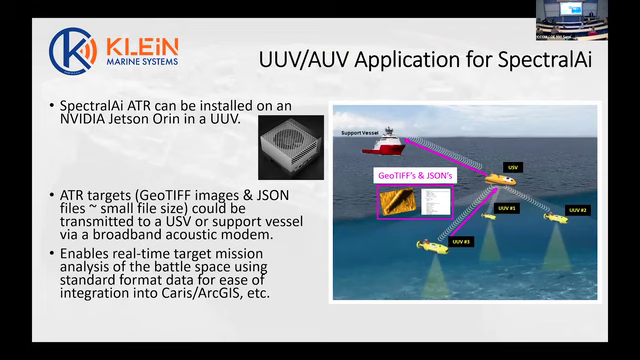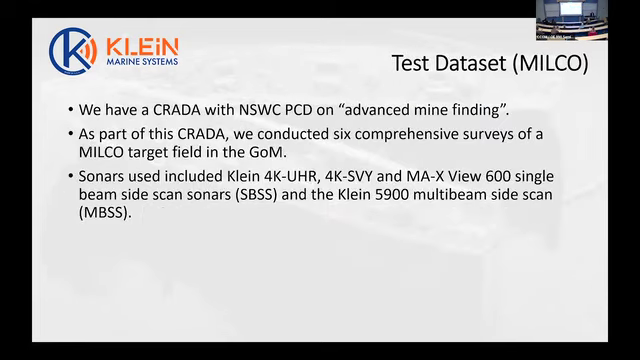It finds mine-like contacts and generates a GeoTIFF of that contact and a JSON file. Those are small enough, a couple of kilobytes to a couple of megs, that you could send them by acoustic modem up to an unmanned surface vessel or back to your mother vessel. You can implement mission changes or anything like that. So you're not sending up vast amounts of data, just the results from your automatic target recognition, which is very useful.